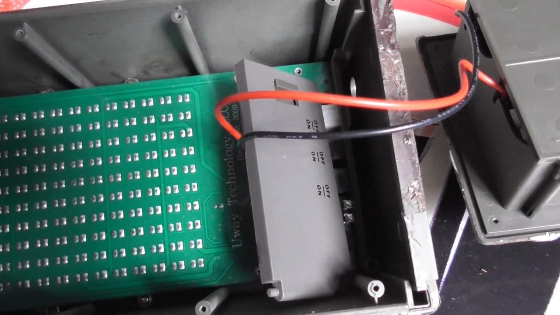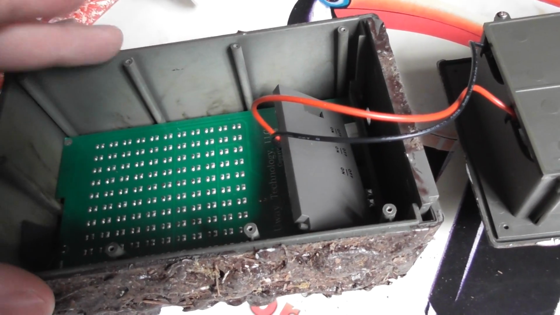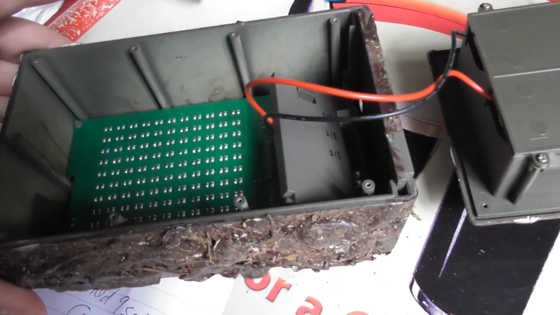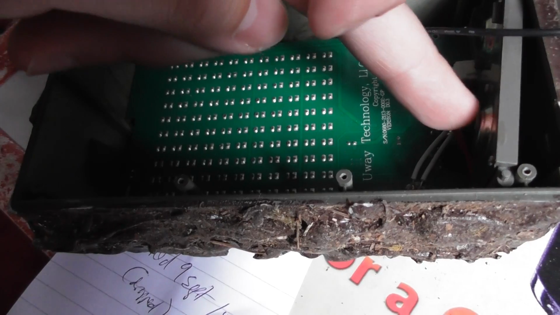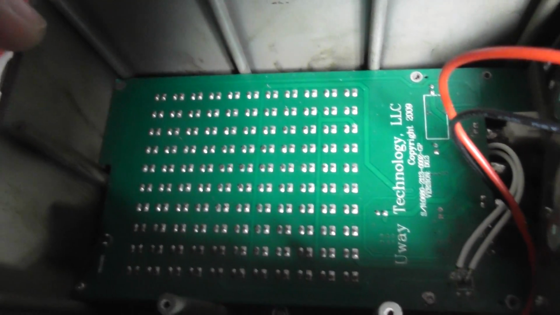I've already broken 2 out of the 4 of these I bought, and I ended up paying something like $100 Canadian each of these, so they're not cheap. They should last longer than that. Anyway, once you've got inside, you can see 1, 2, 3, 4. There's another 6 tiny screws you have to undo to remove this